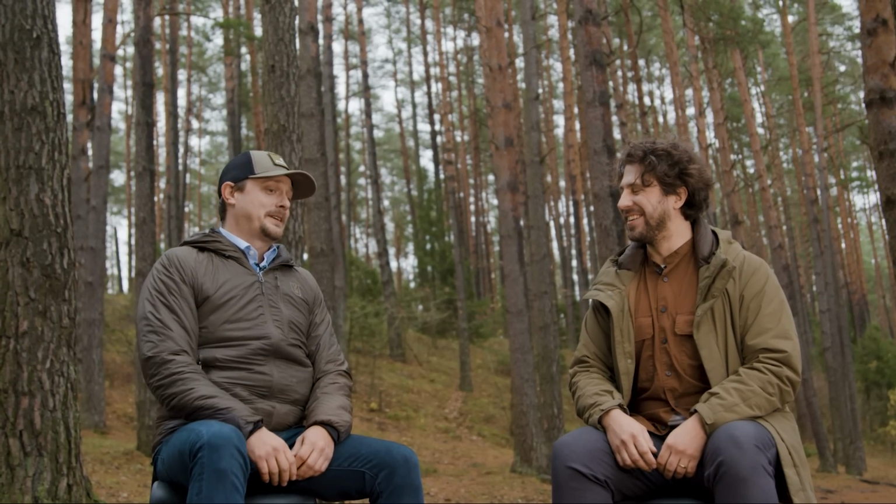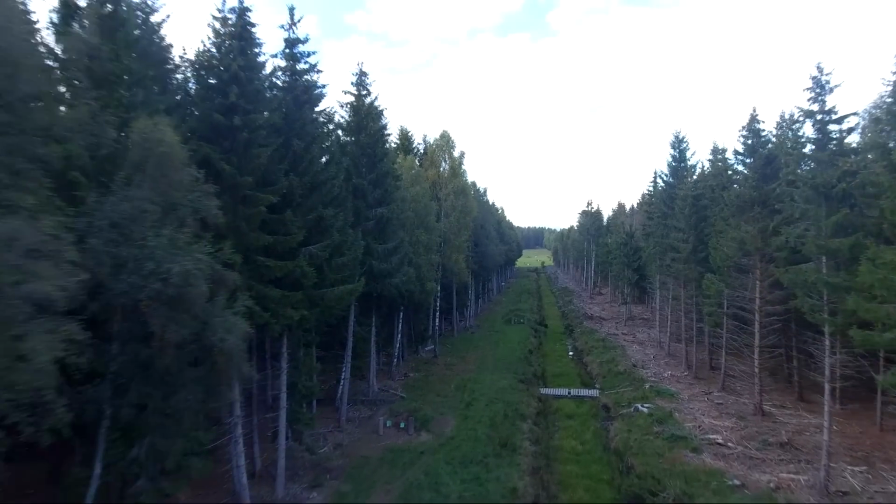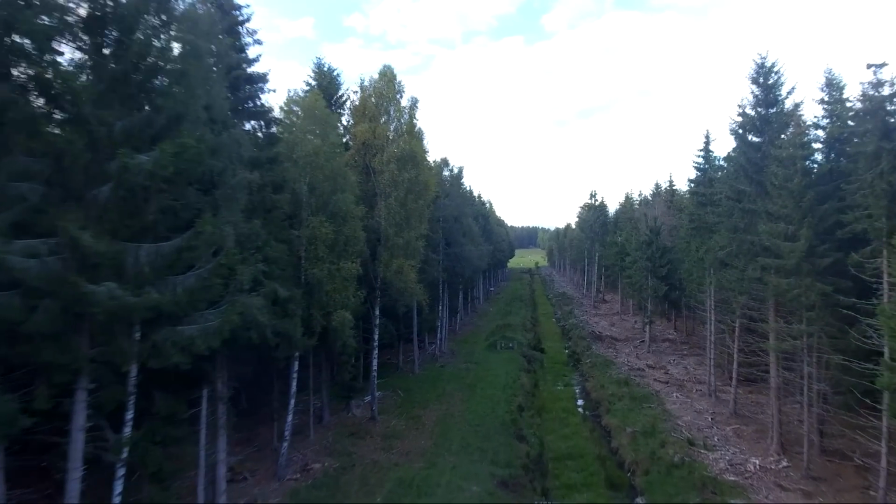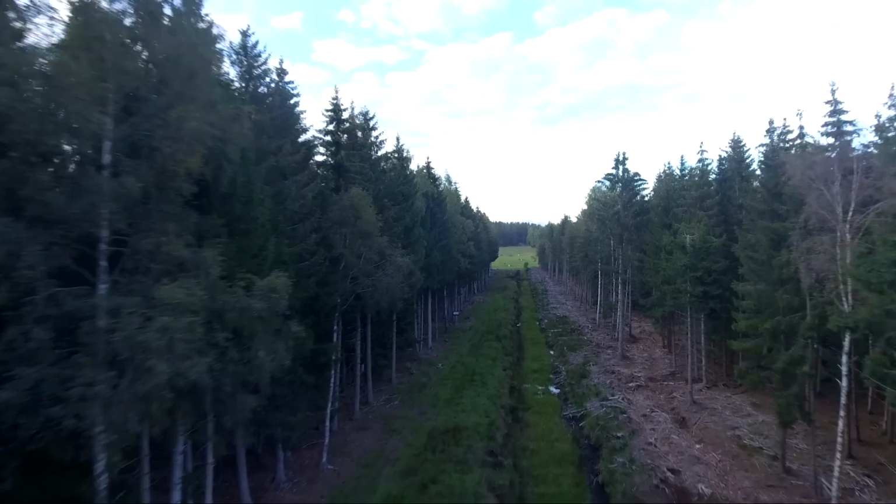So when I got the question, could you do this? It's not even how, it's when I do it. And then after that it was like, oh Jesus, I need to find a range. That's the biggest issue. There aren't that many ranges about where you can do these shots that are far enough, with a good bullet stop to stop all the risks involved.